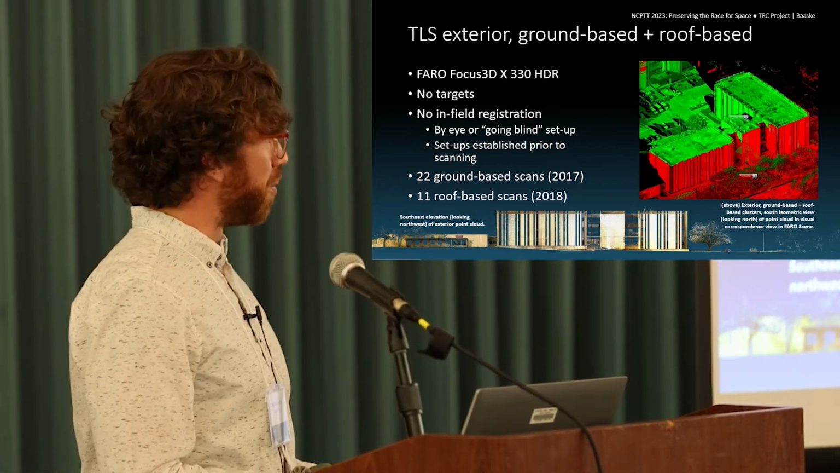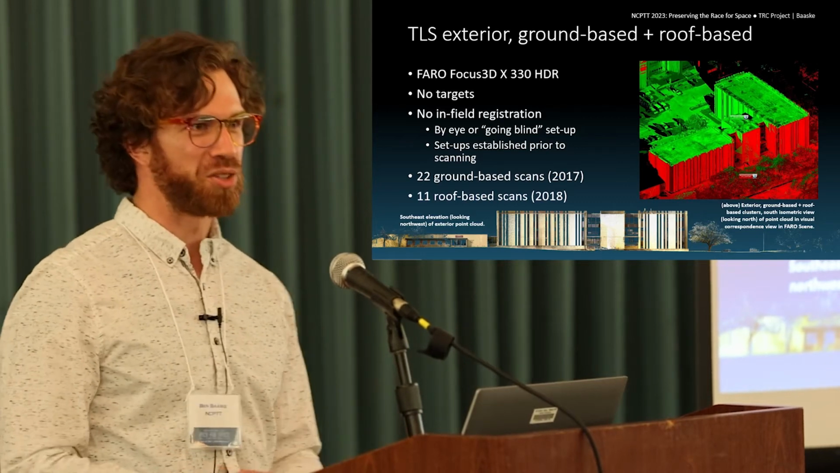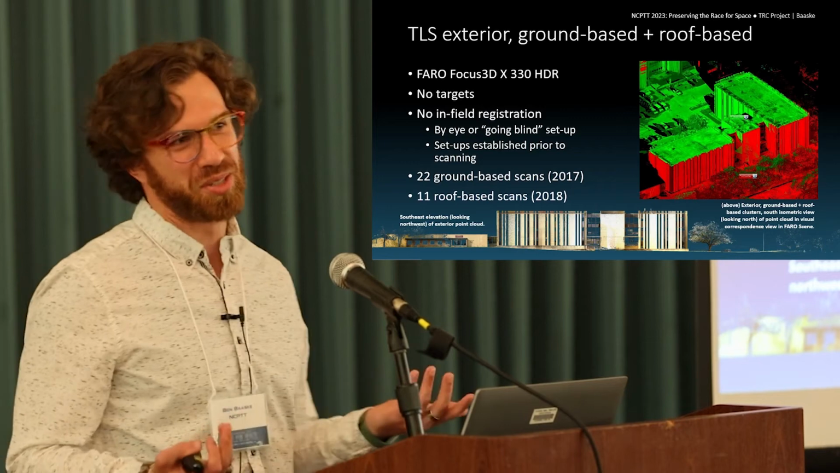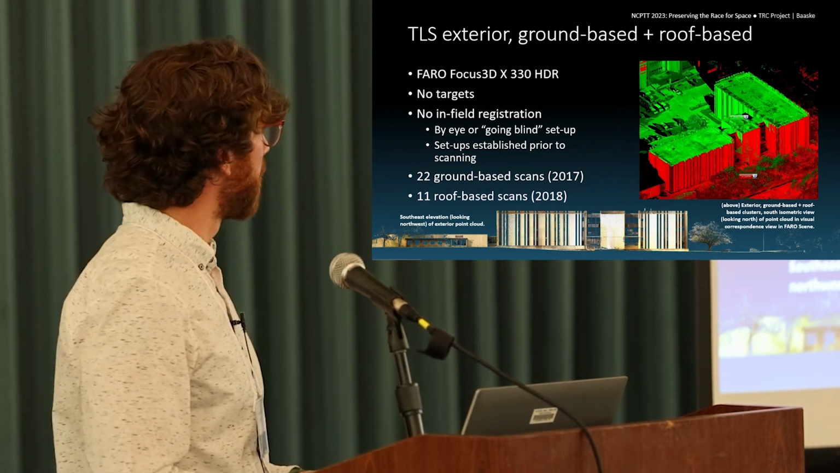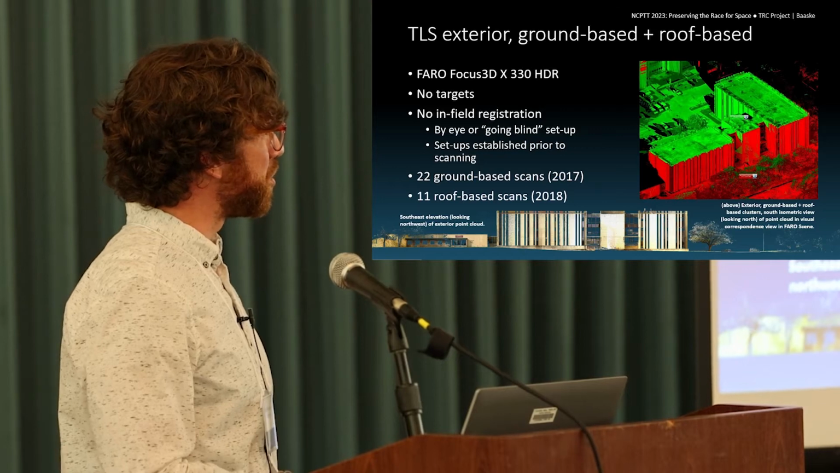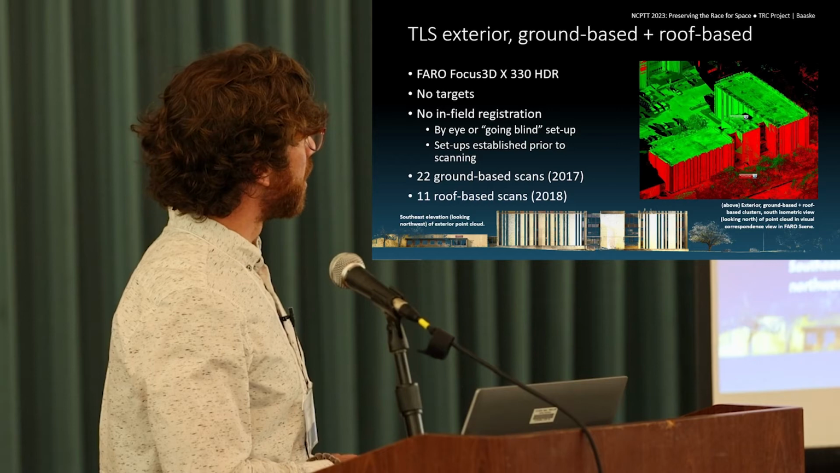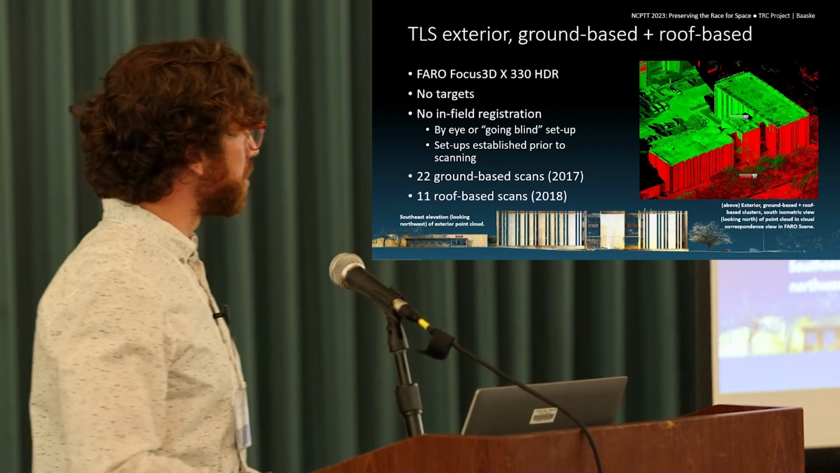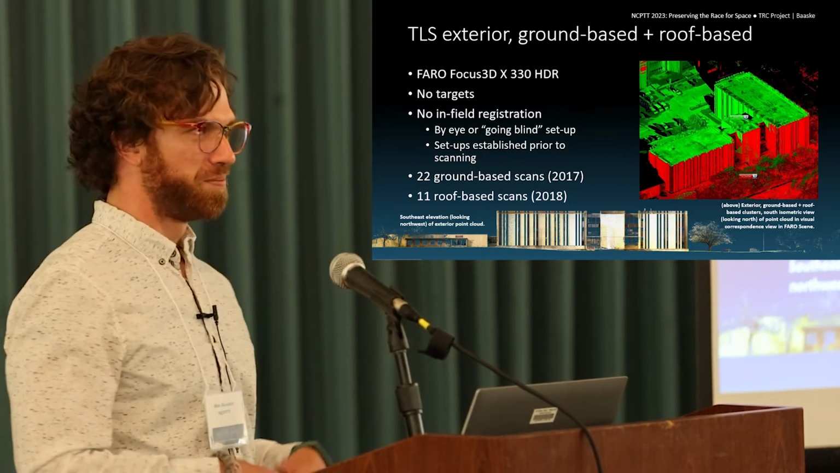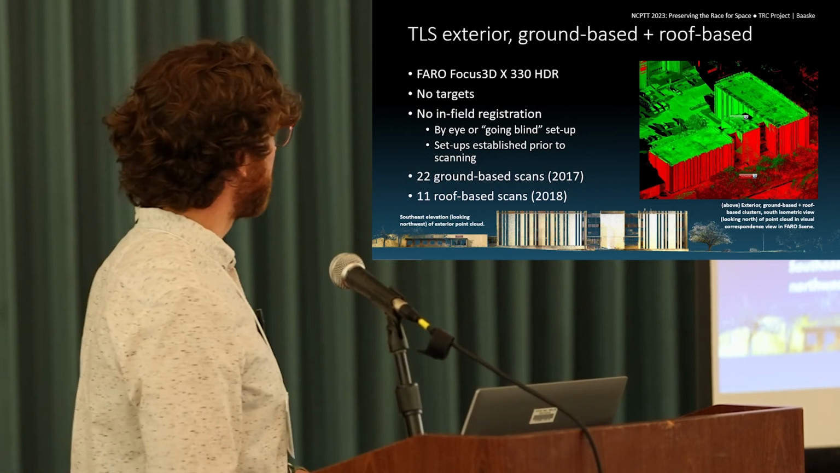And always getting roof access to a building that not too many people have access to is often fun, and a good day in the field. This wasn't too high, though you have the oceanography building that kind of imposes over you. So this is the instrument used, the Focus 3D, that has been updated since 2017 and 2018.